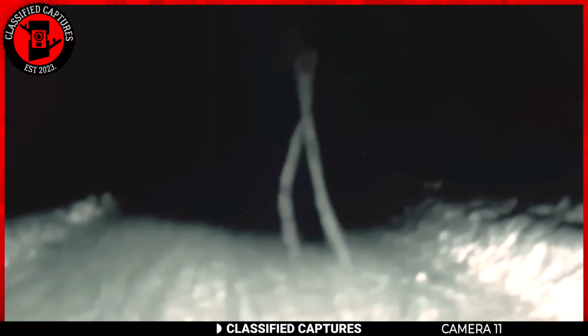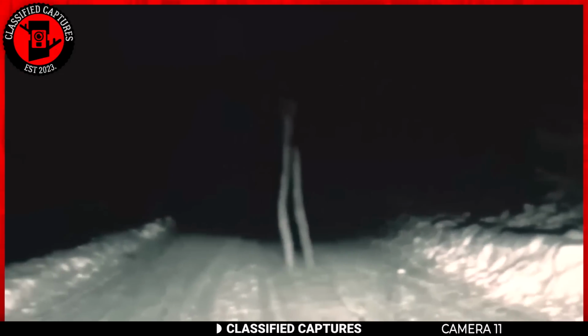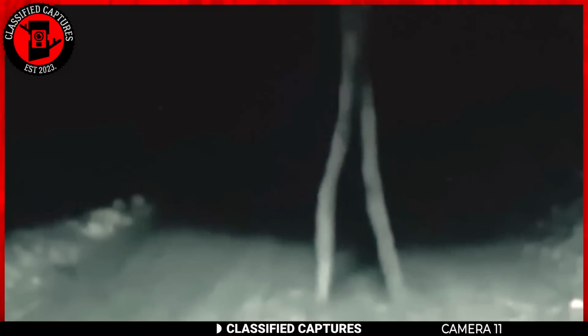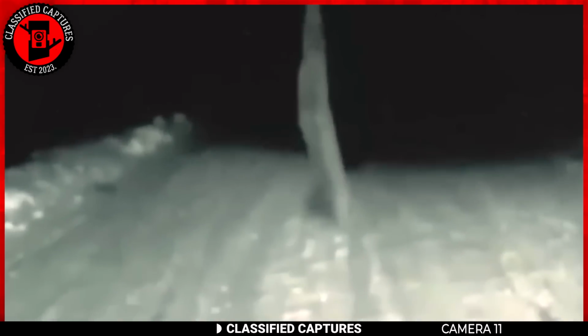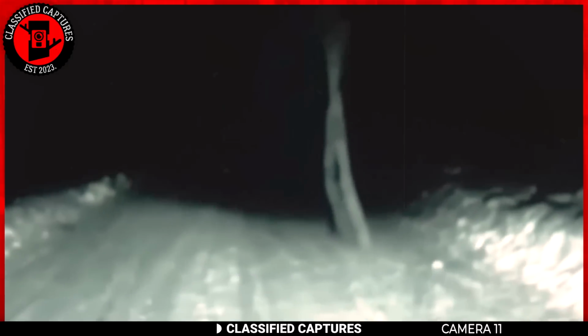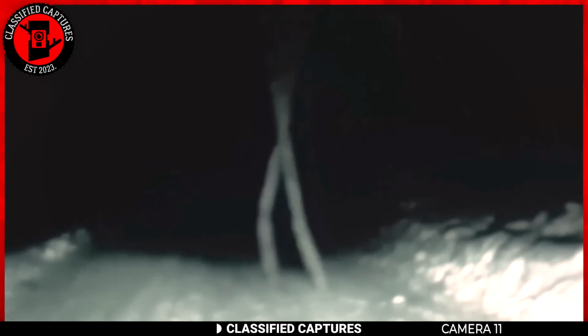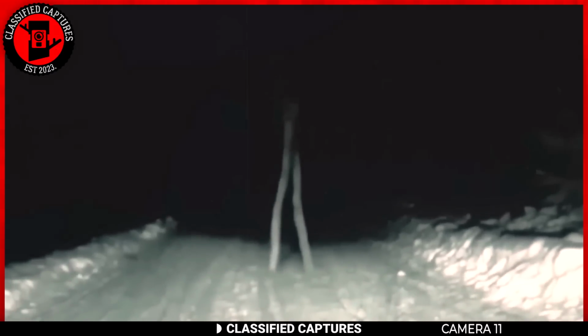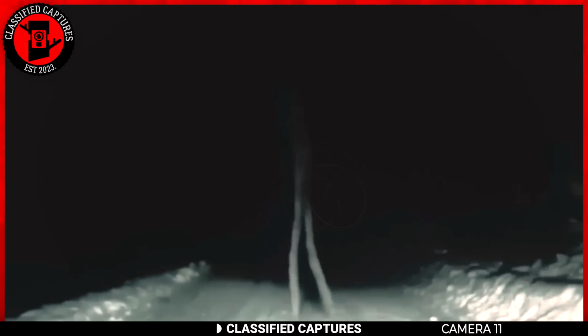The figure's upper part is shrouded in darkness, adding an extra layer of mystique. But what's undeniable are the long, spindly legs moving with an otherworldly grace. Could it be a trick of the light, a creature unknown to science, or just a clever optical illusion? The mystery persists, much like those stick figures we used to draw as kids.